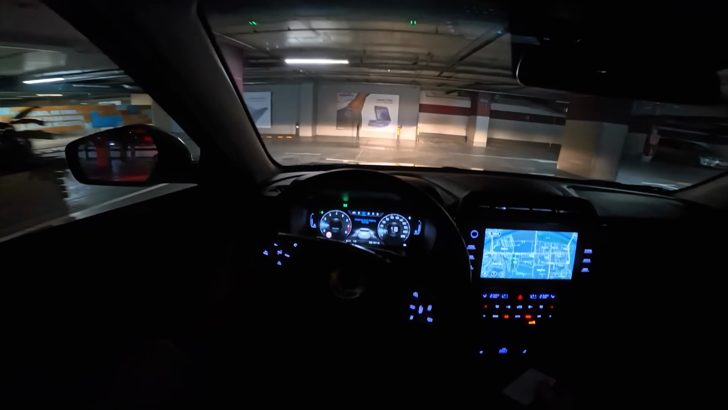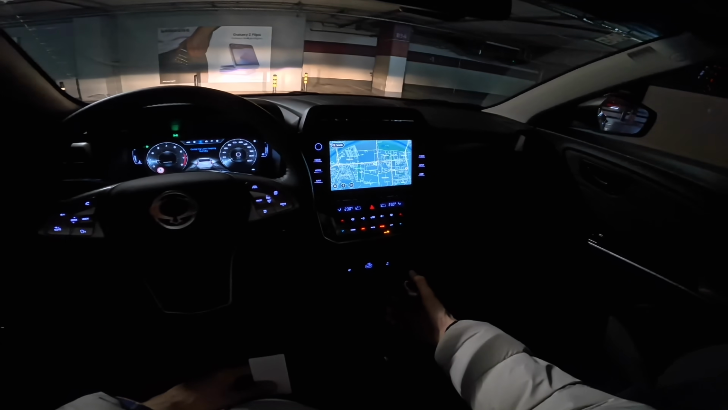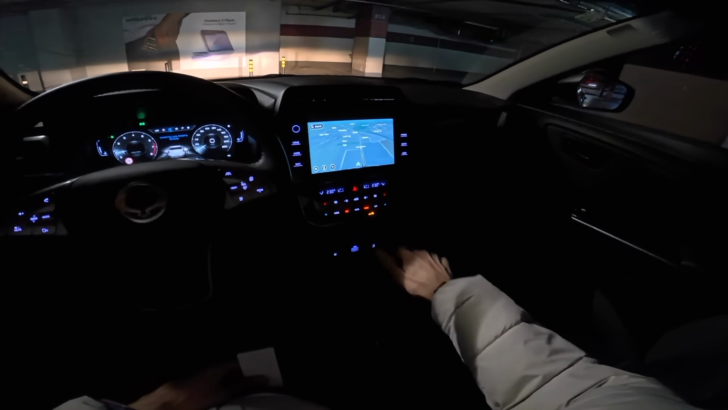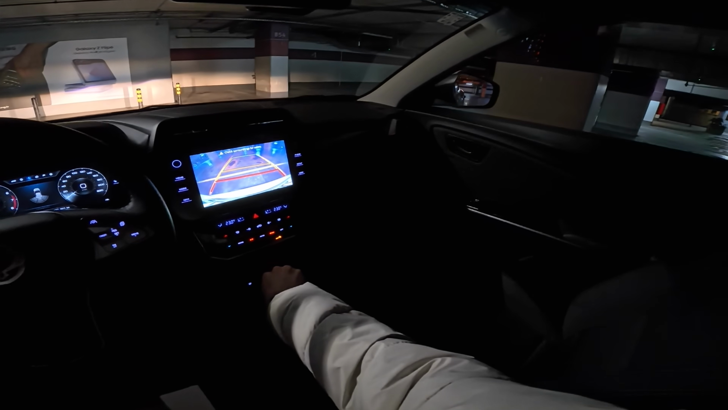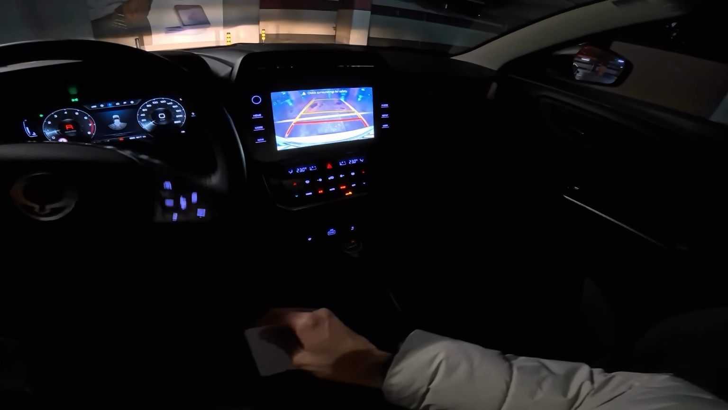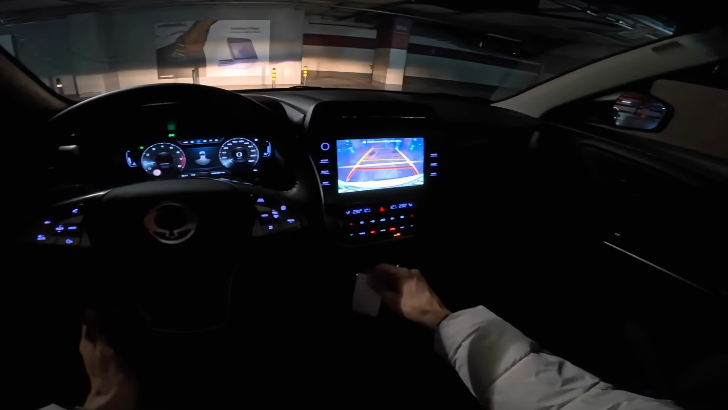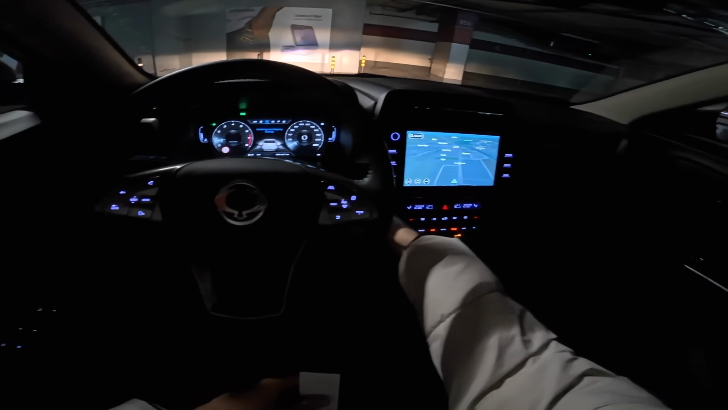Now, let's park here. And that's that. The navigation has reoriented after. I wish it went back. I like to have it facing where I'm facing with the car, but that's just me. And as you can see, the backing camera has excellent resolution. I just can't praise it enough. It doesn't have the angle when you move the steering wheel, unfortunately, but still good resolution. Helps with parking. That is that.